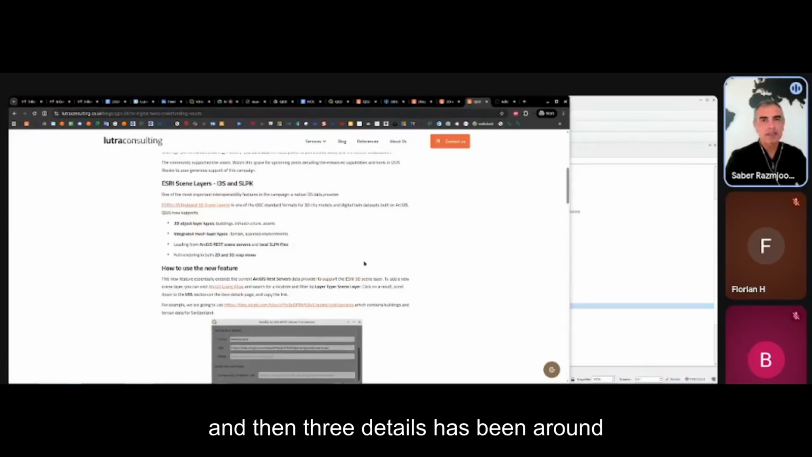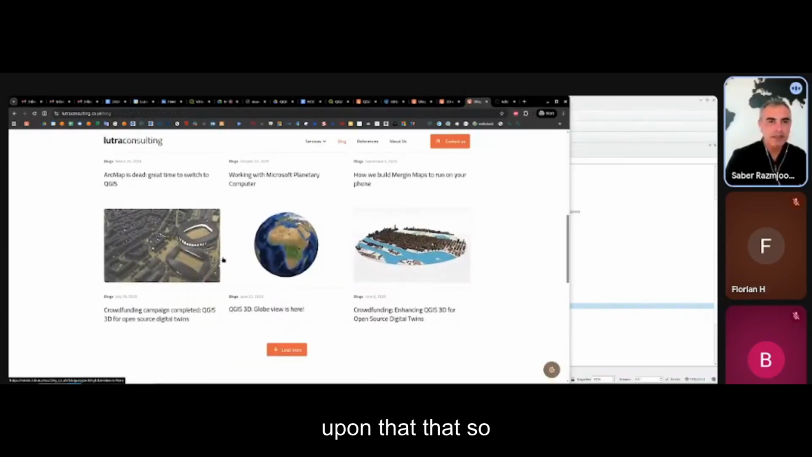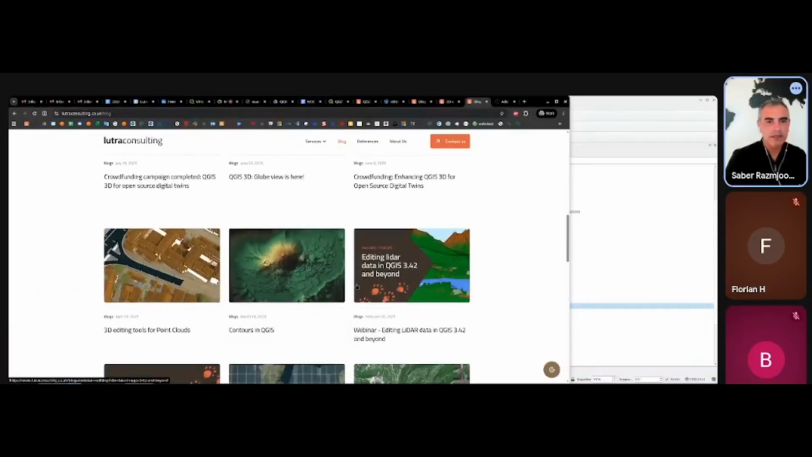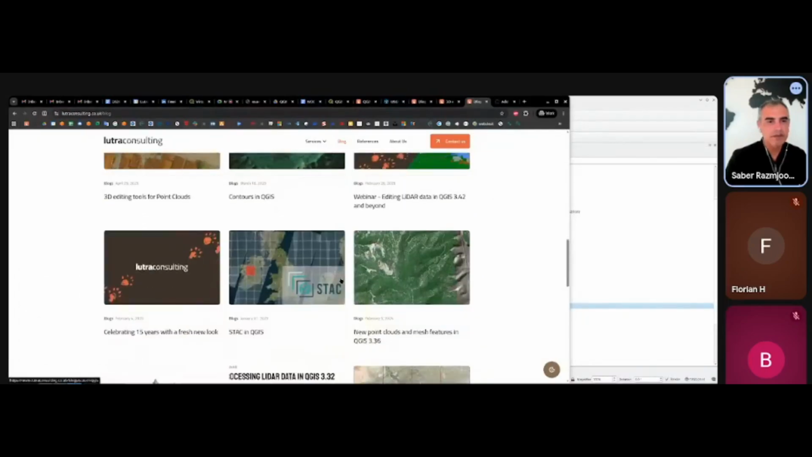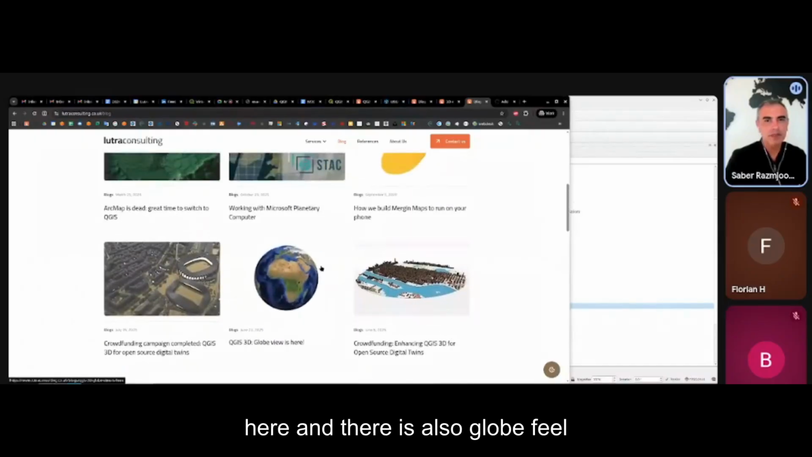And then 3D tiles has been around for a while. We added it, Cesium funded that. That one was way back. Not where it is, but anyway, it should be somewhere here.